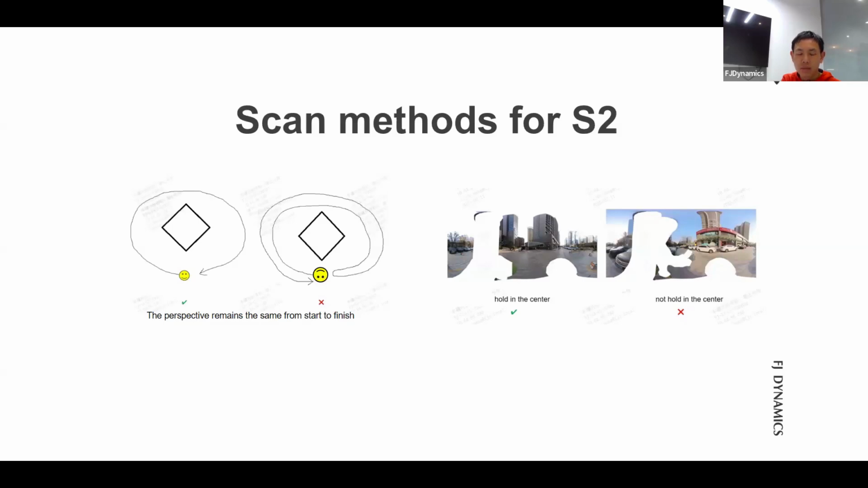Do not just get back to the point that you have passed. This is useless. You have to keep the view the same too. And for the right holding the center suggestions, this is useful for the colorizations because you hold it in the center in front of you and do not make it tilted.